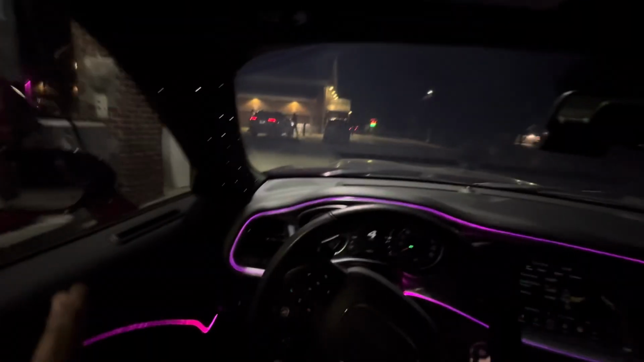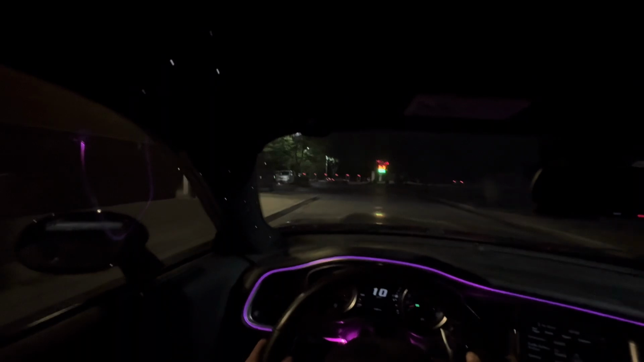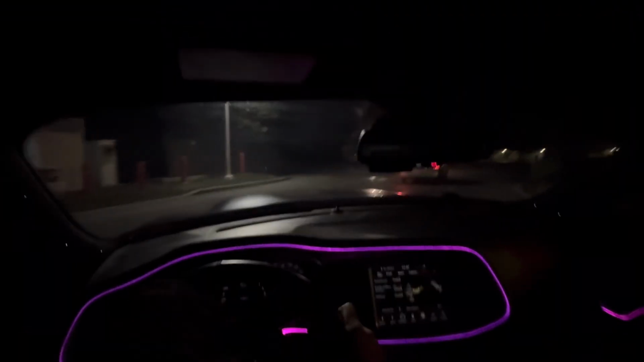I'm not gonna talk too much. I'm gonna get straight to it. As you can see, we're pulling off from the gas station. Hopefully y'all can see everything clear as day, because I do have 15% windshield tint, so it might be a little too dark, but I mean, y'all should be good. I'm gonna try to open my sunroof, so hopefully that helps, and obviously it doesn't. But y'all should be able to see pretty much some stuff.